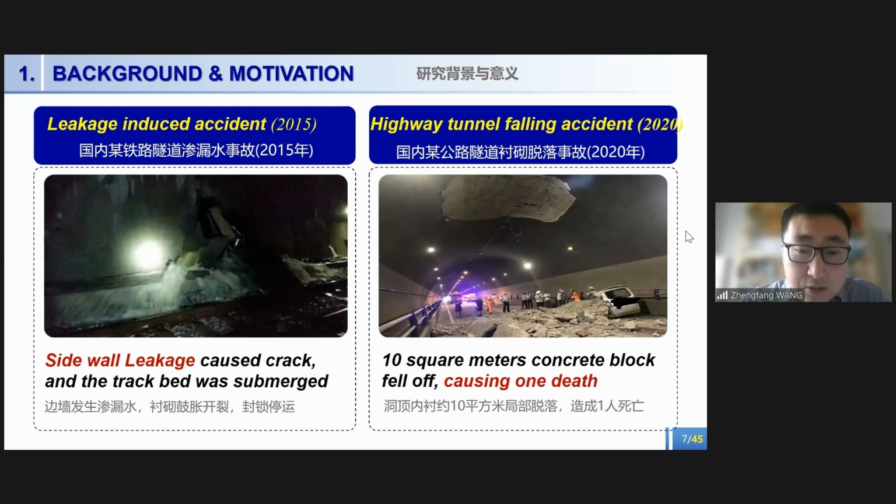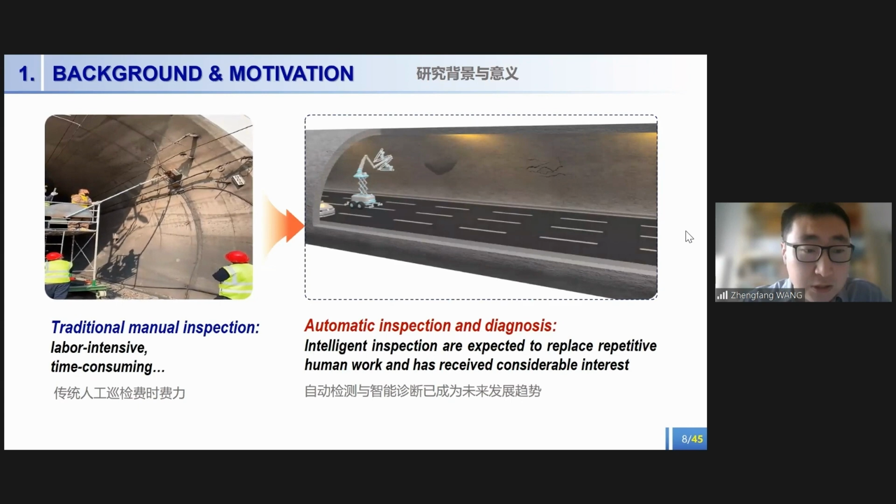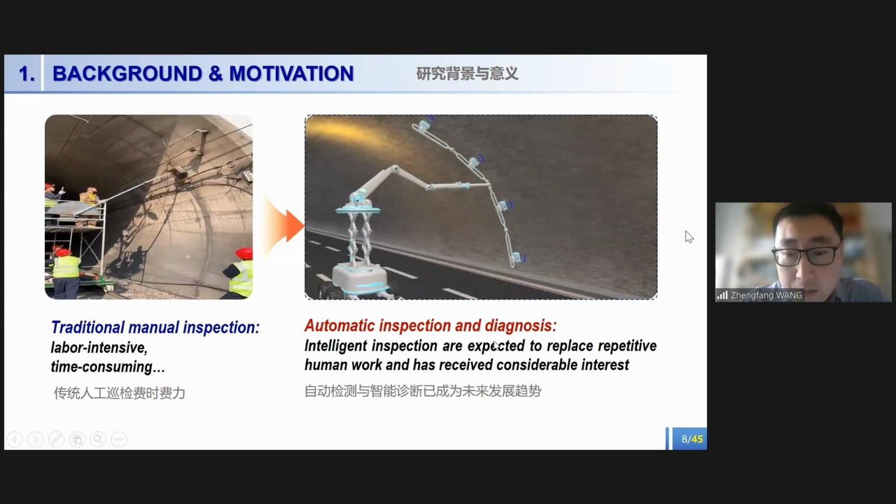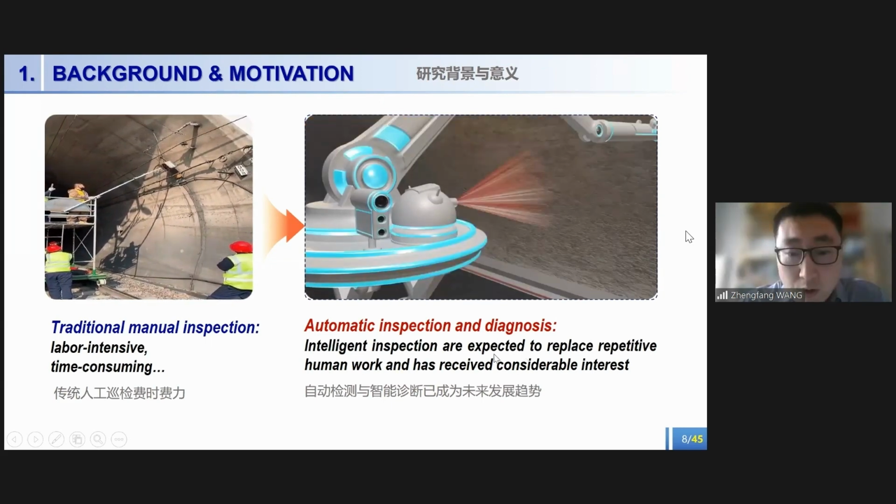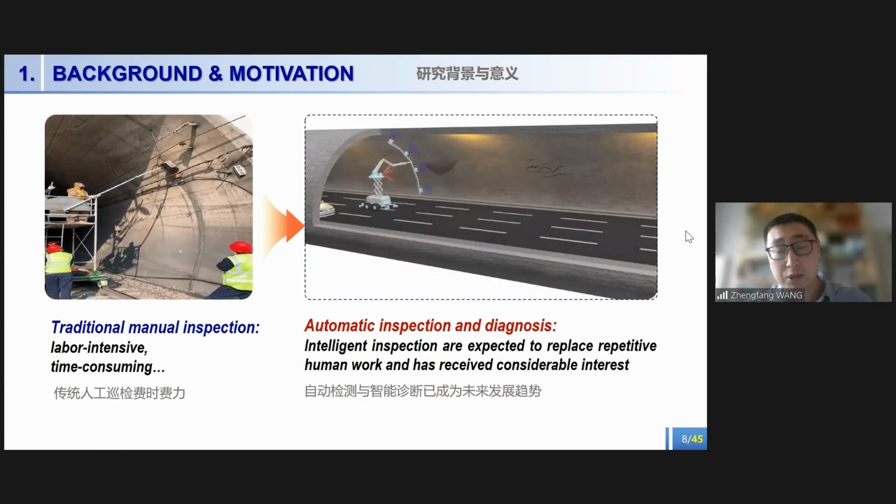Inspection and diagnosis of tunnel structure defects should be a priority for safety and economic reasons. Compared with the traditional inspection method, which is labor-intensive and time-consuming, automatic inspection and diagnosis are expected to replace human work and have received considerable interest in recent years.